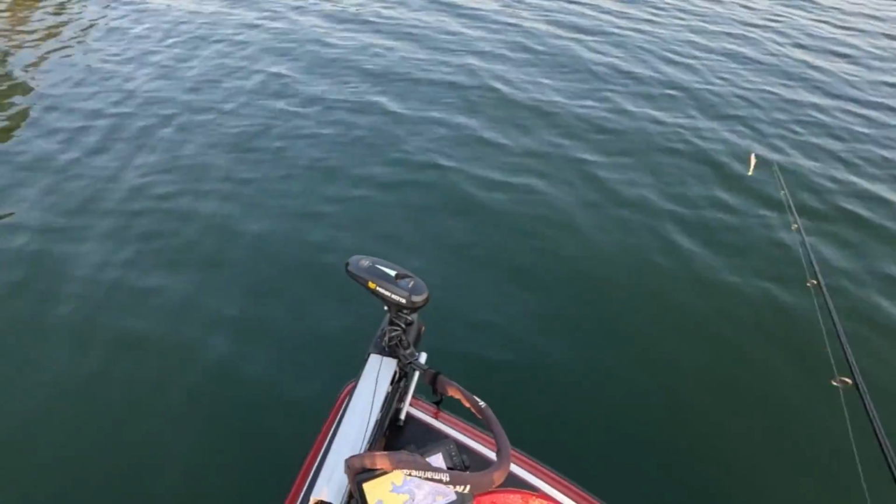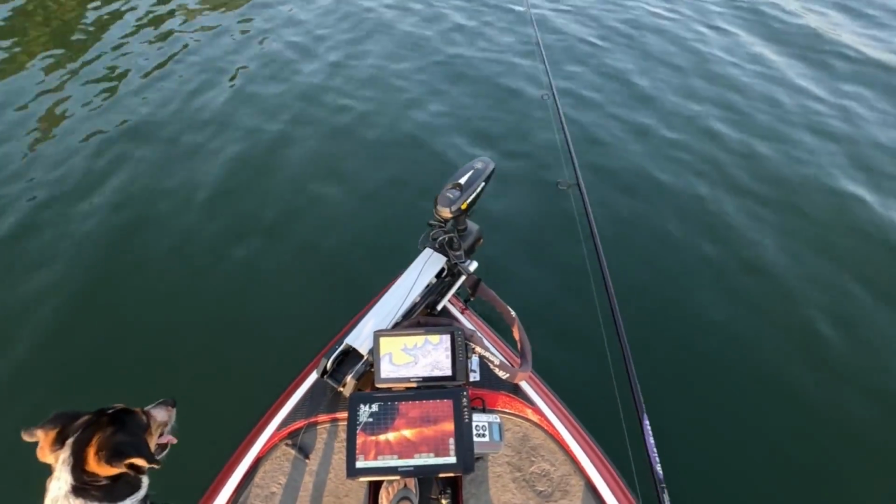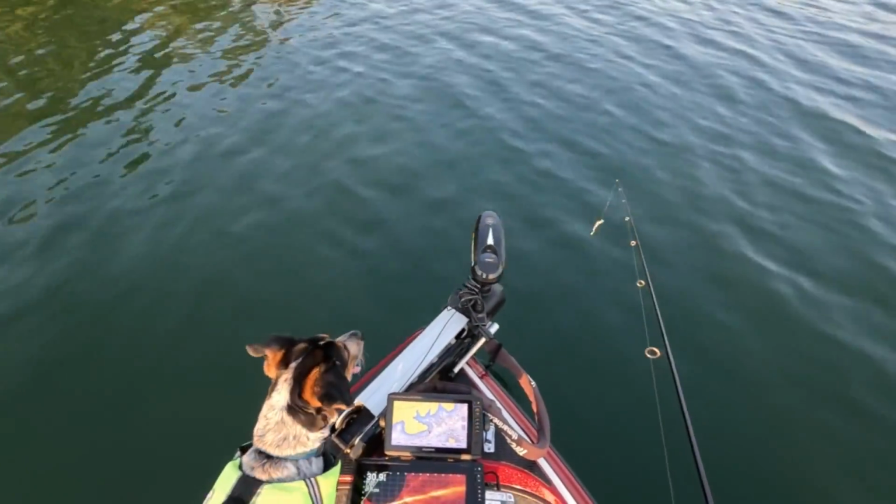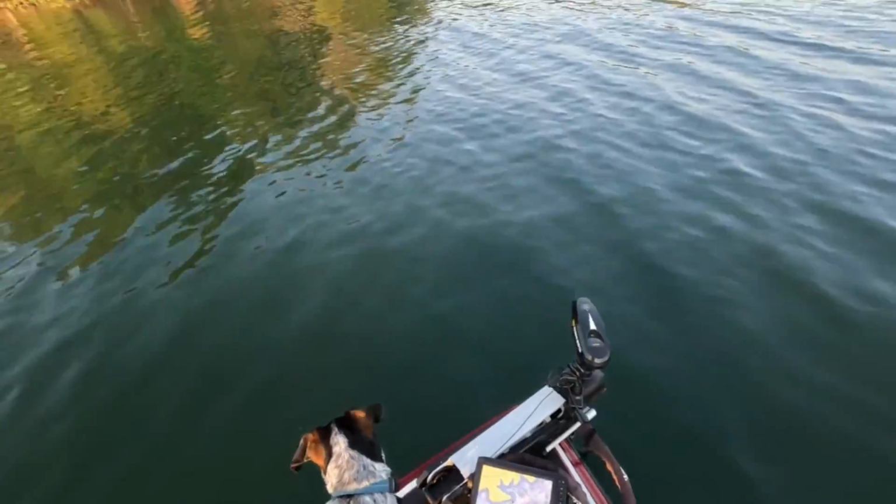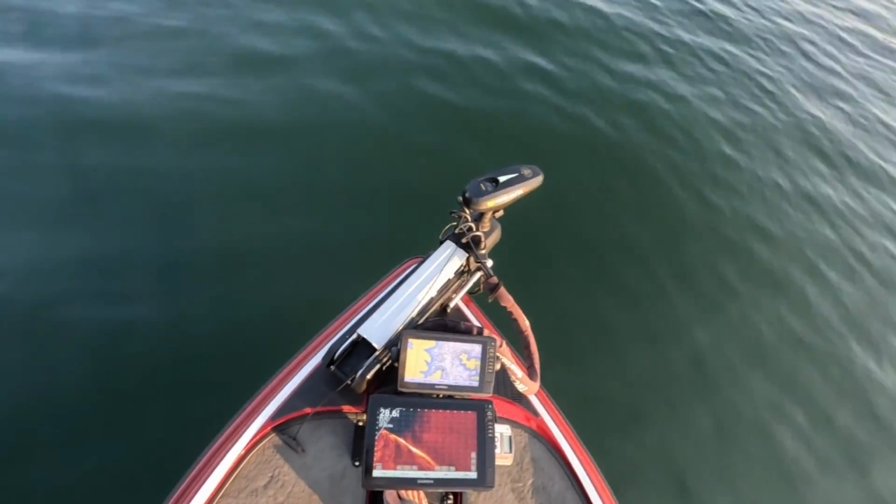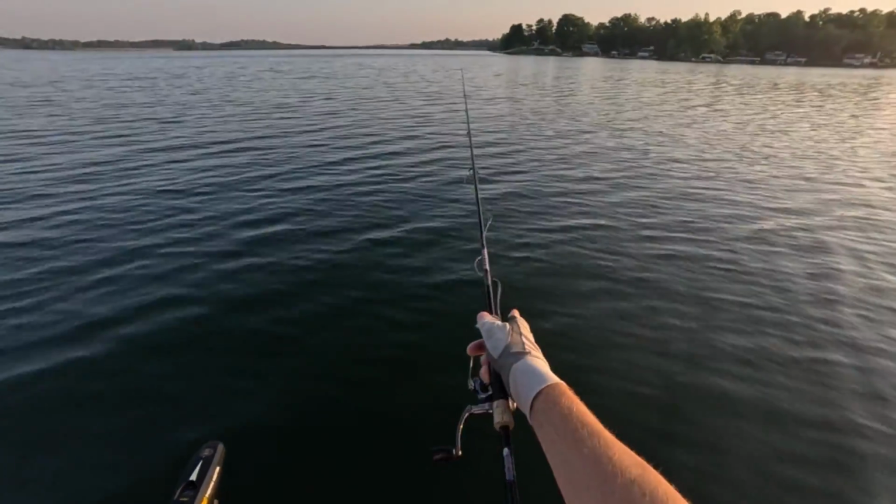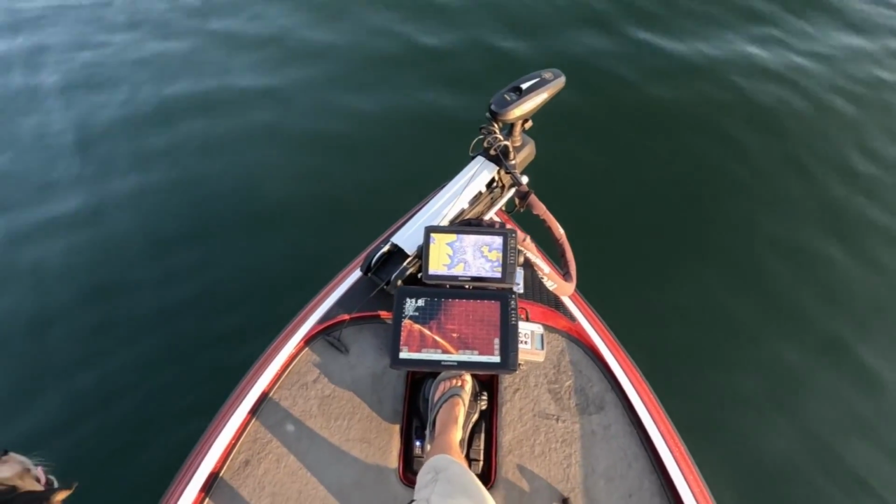What you can do this time of year, on just any lake you're on, is just hop some points. See what's out there. Fish one point. See what they're doing. If they're not active, then go to another point. Just hopscotch around. Ooh. A little bit deeper than I want, but there's a nice little school of bass down there. Drop this tasty morsel right down to him.